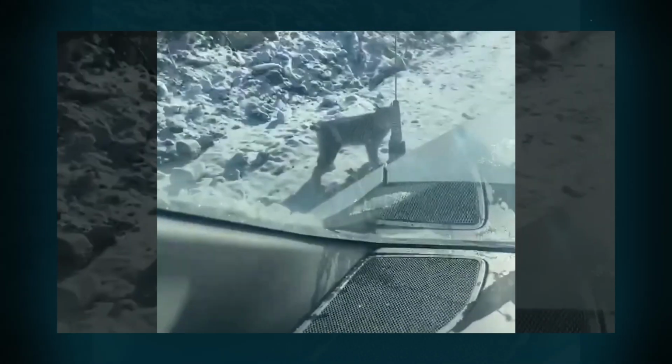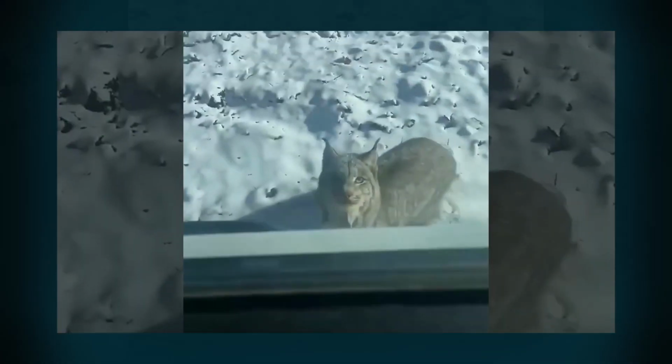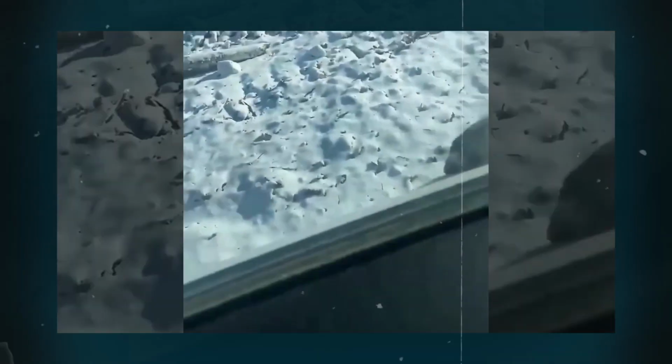But what about the parts we don't hear? What if it wasn't the lynx that intended to attack the human, but the other way around? A common claim is that loud calls, likely that of a prey animal, could be heard from inside the human's car. What if those sounds were being played from a recorder by the man to attract the lynx? What do you guys think about this?